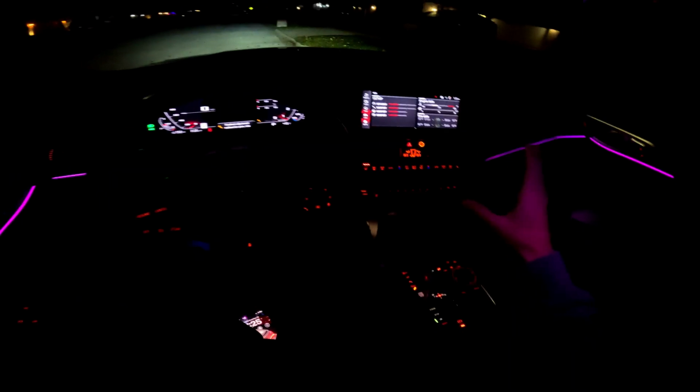Figured I haven't done any night driving yet, so you haven't seen the cool fancy lights we got going on in here. By far one of my favorite things about this car, any BMW really. My M340 had them, and it ran all the way through the dash, and it came on the center console a little bit. The M4 does not, but it's still pretty baller.